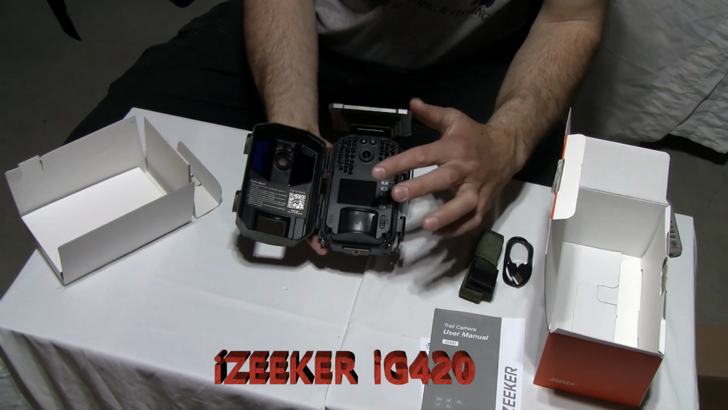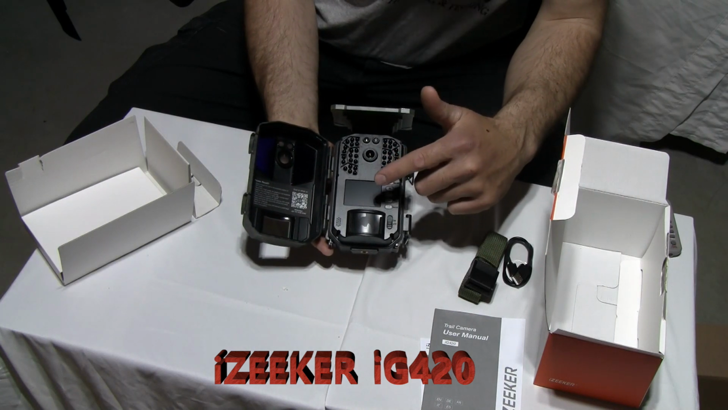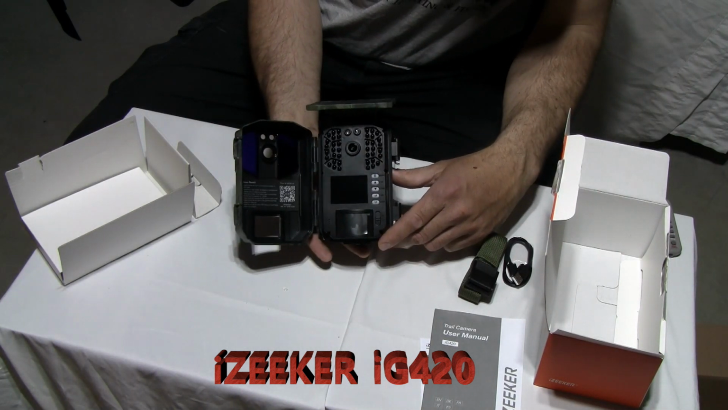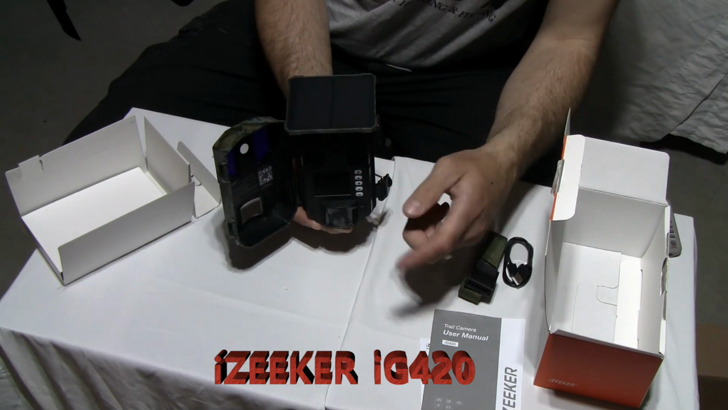First thing I see is the camera screen here, and I like how the camera screen is mounted to the actual unit and not in the door. That makes it much easier when you're setting the camera up and you turn your camera on and you can see now where your camera is pointing.